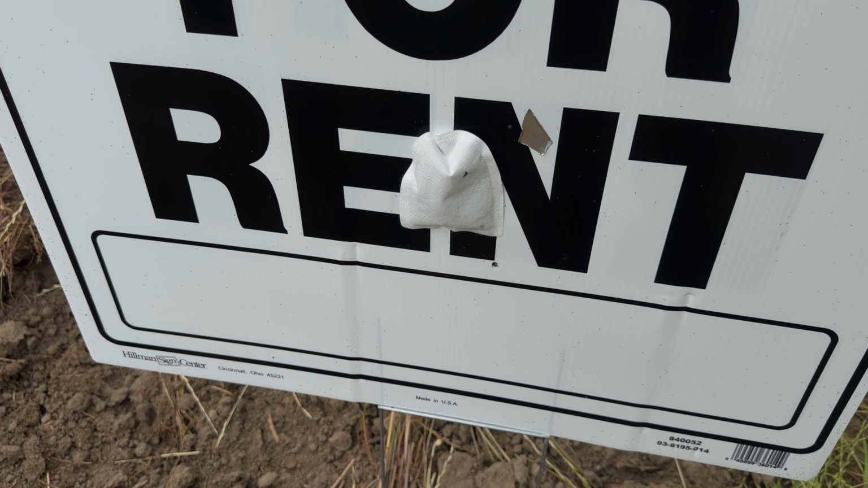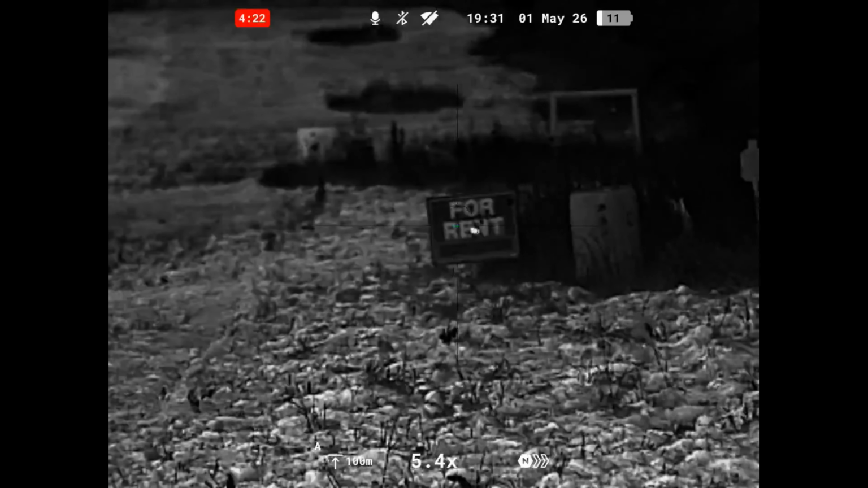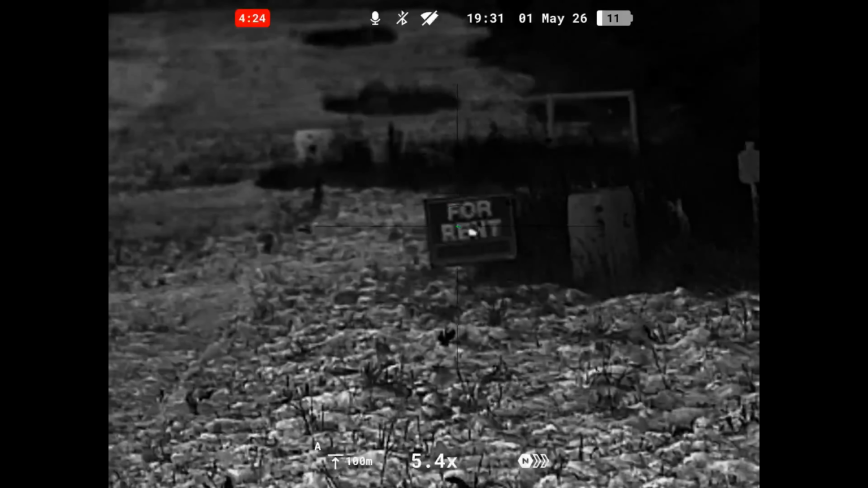Alright guys, we just took our third and final shot. The bullet impacted the hot hands perfectly dead center. I always recommend to take 2 or 3 more shots to verify your zero, get it as tight as possible.